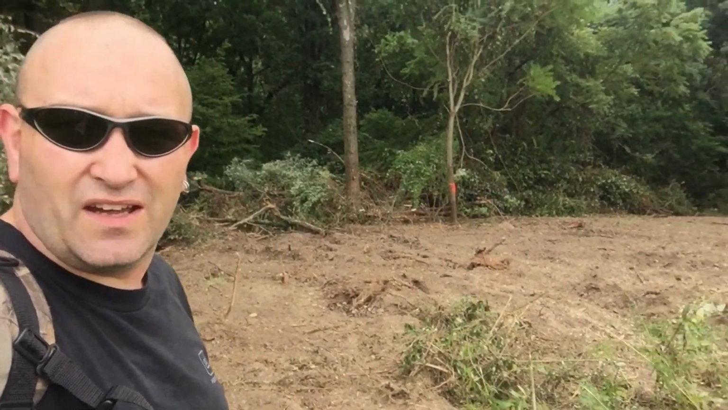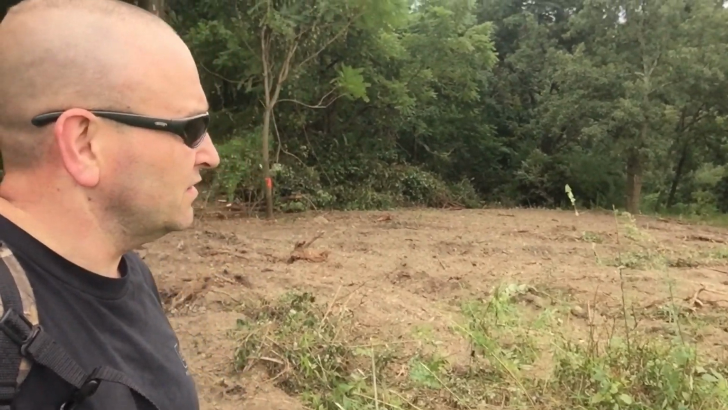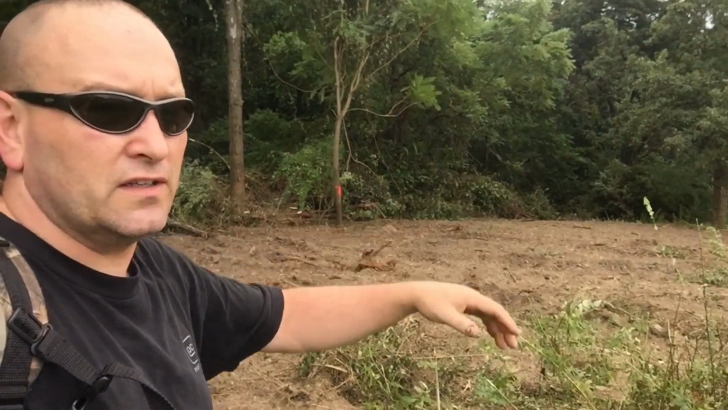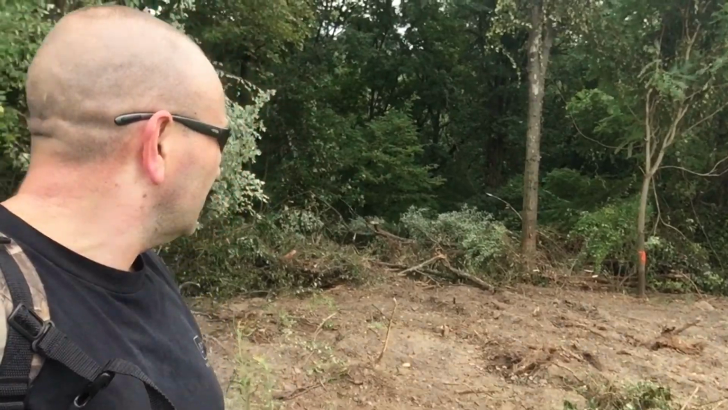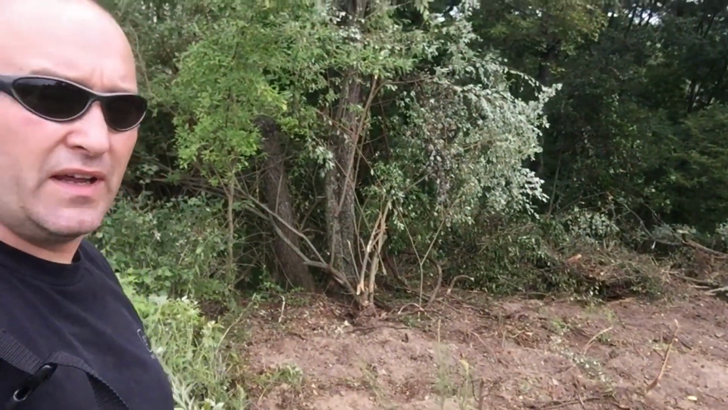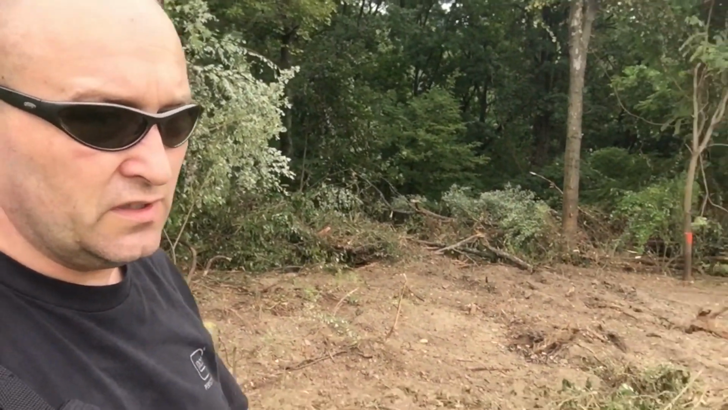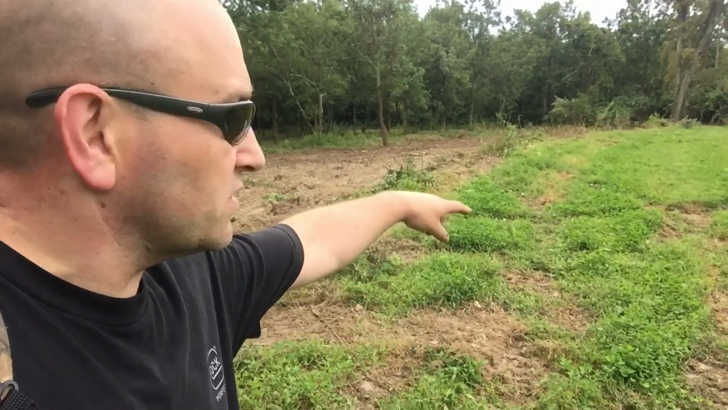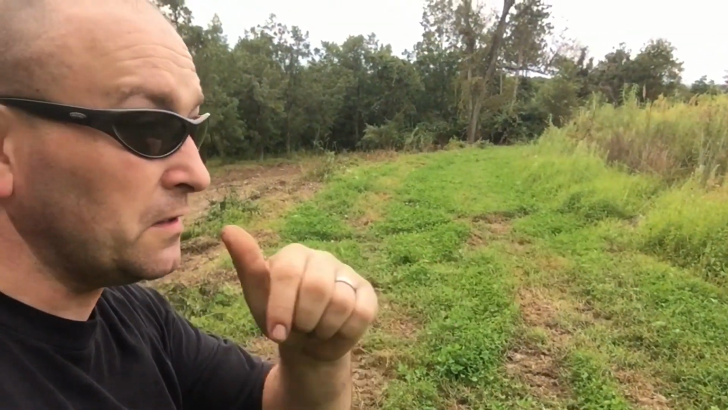Okay, as you can see, the bulldozer had at that. This used to be a big thick hedgerow all the way along here. I mean, it was so thick you couldn't see through it. Now it's pretty much cut all the way down. There's patches of it still left. I don't want to make you dizzy. You see the trail here goes all the way around the corner here, and then it's bordered by the CRP.